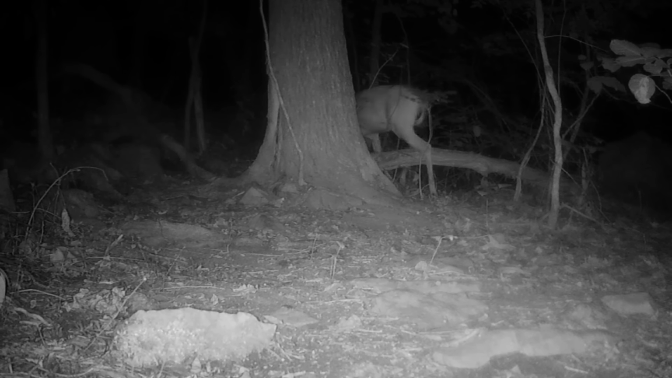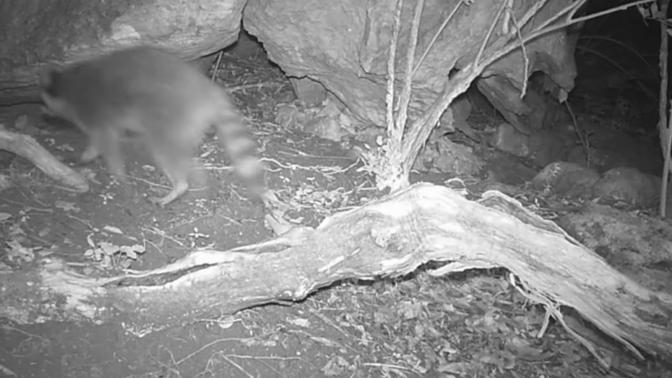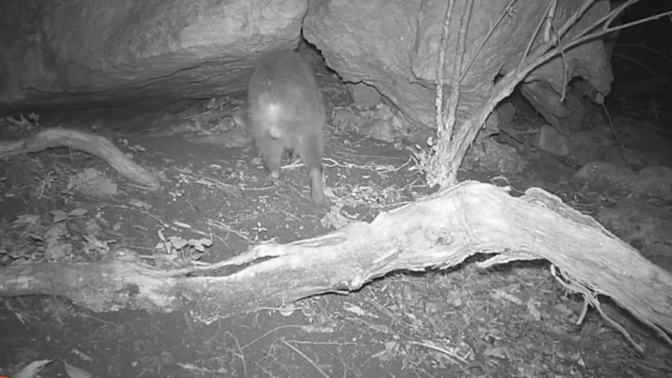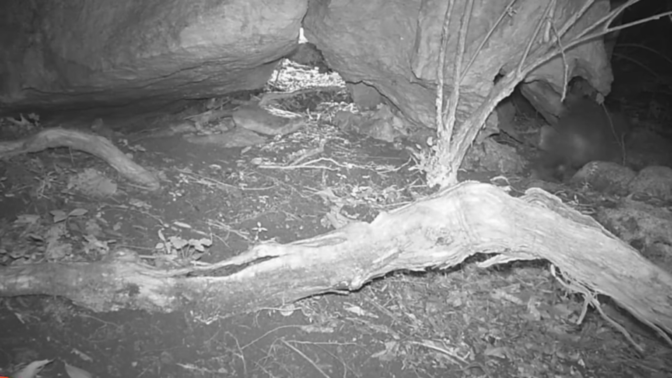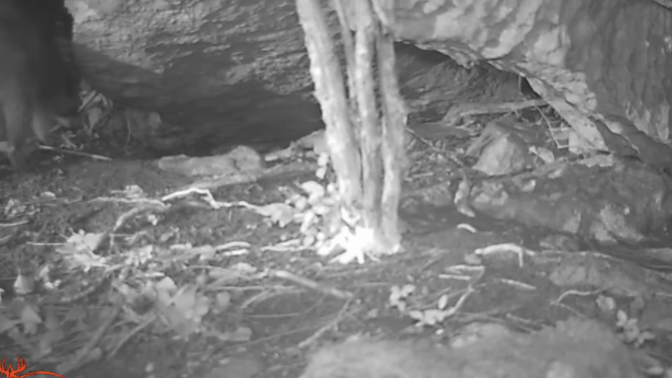And there's a deer in the background. And up at the rock motel, coons are making their rounds, stopping through. Even no-tail. And they're always into something at this place.